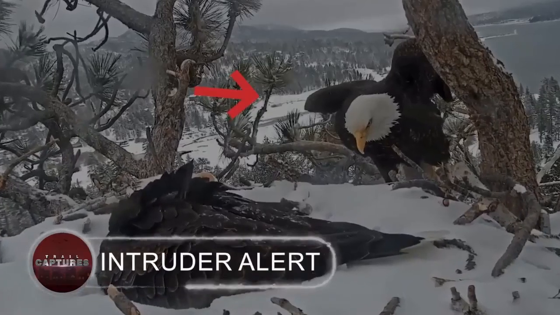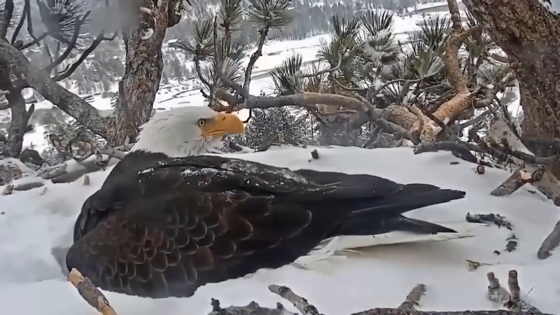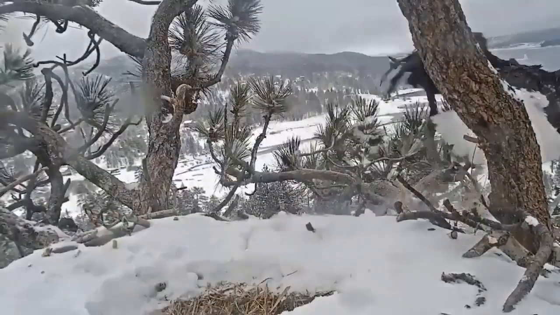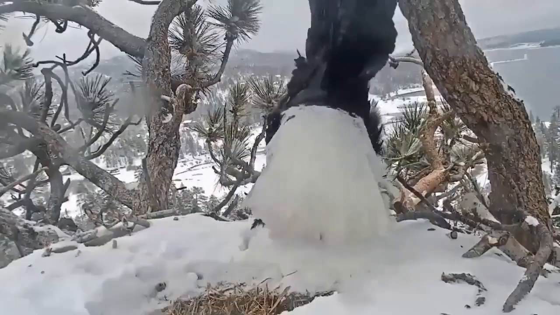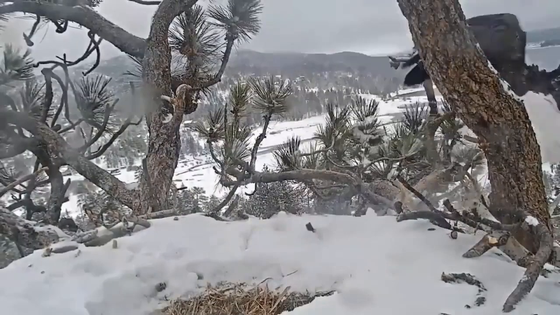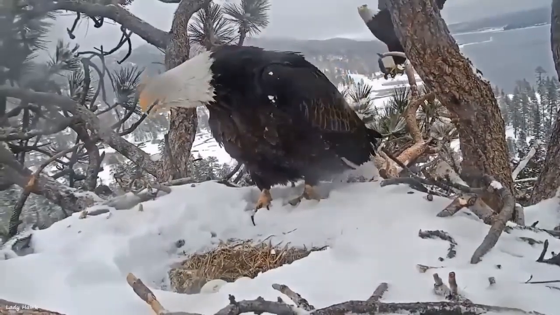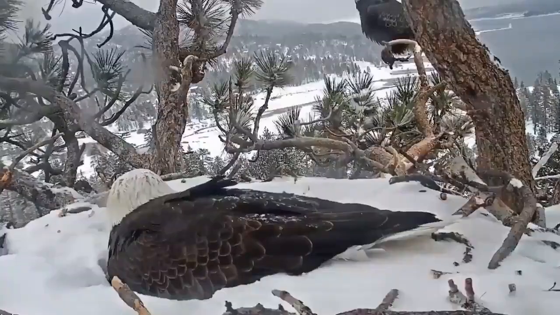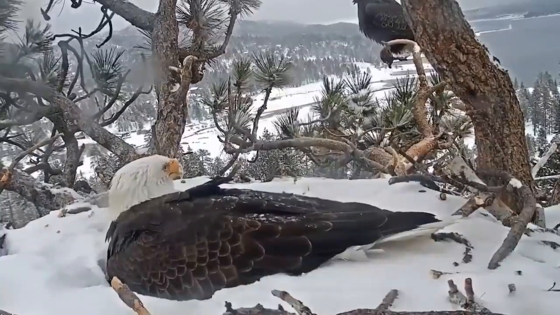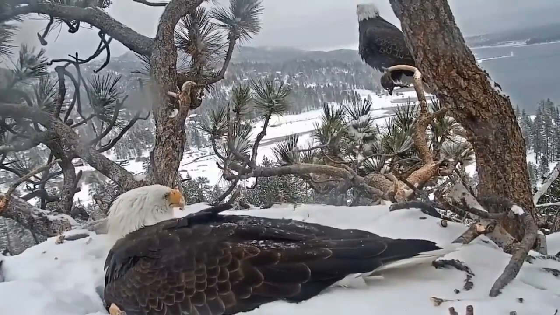Intruder alert. When the camera was recording the bald eagle's nest, something unsettling happened. Initially, the mother eagle is observed tending to the eggs and then taking a brief flight away from the nest. Upon her return, another eagle joins the nest. Even though the female recognizes the predator's plan, she waits for the initial move while sitting on the eggs. However, it continues to vocally warn the eagle.